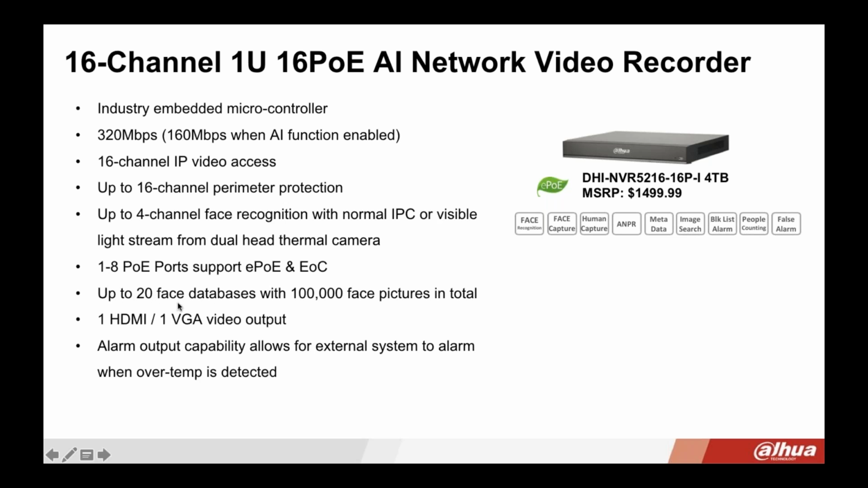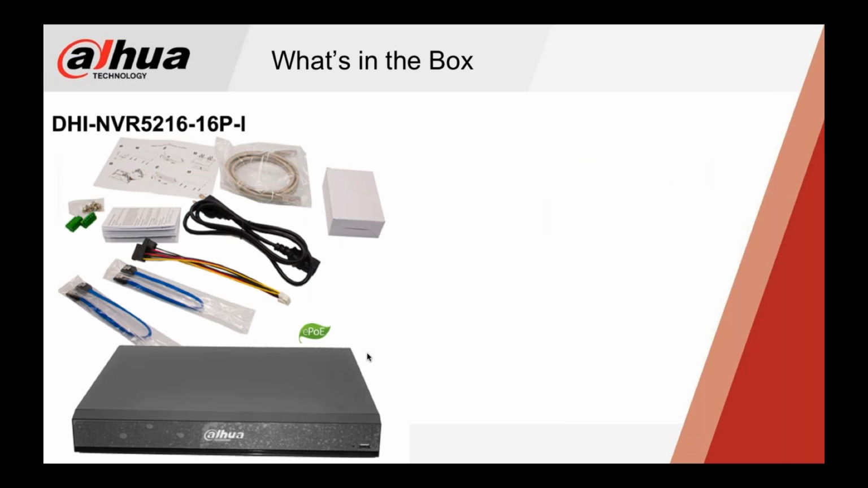It has up to 20 face databases with 100,000 face pictures in total, and the alarm output allows an external system to alarm when an over temperature is detected. Steve is going to cover a little bit more on the NVR, but this is just an overview of the devices that you need in order to get your system up and going.